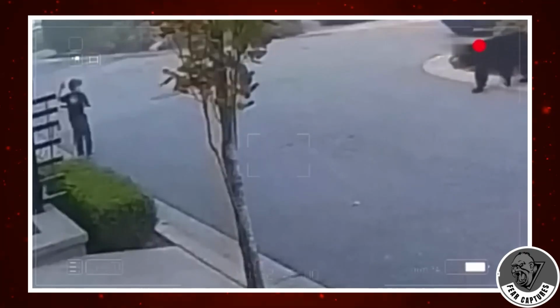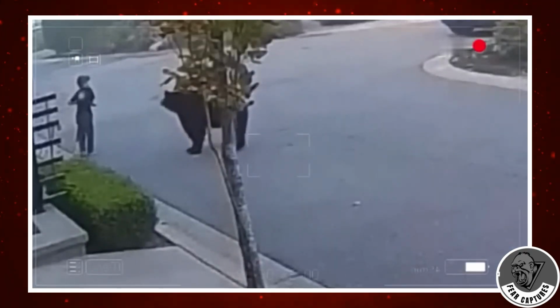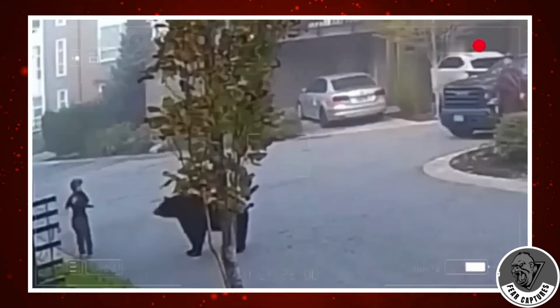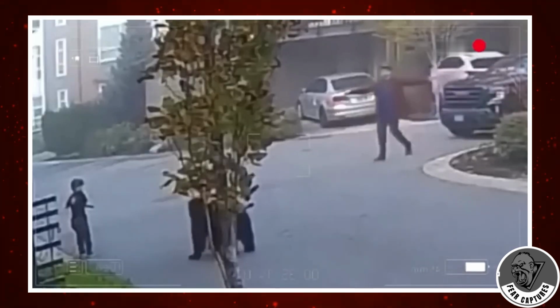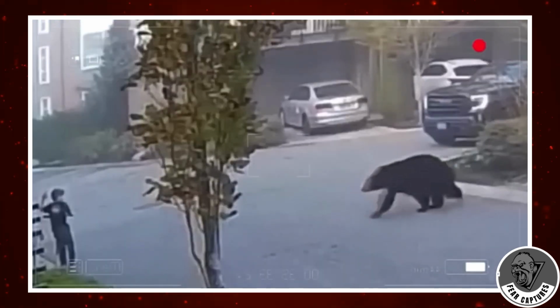Oh my goodness, this is unbelievable. Picture this. A kid is on camera, totally vulnerable to a big black bear that wandered into their neighborhood. Out of nowhere, a man shows up and scares the bear away. You can imagine how terrified that kid must have been.